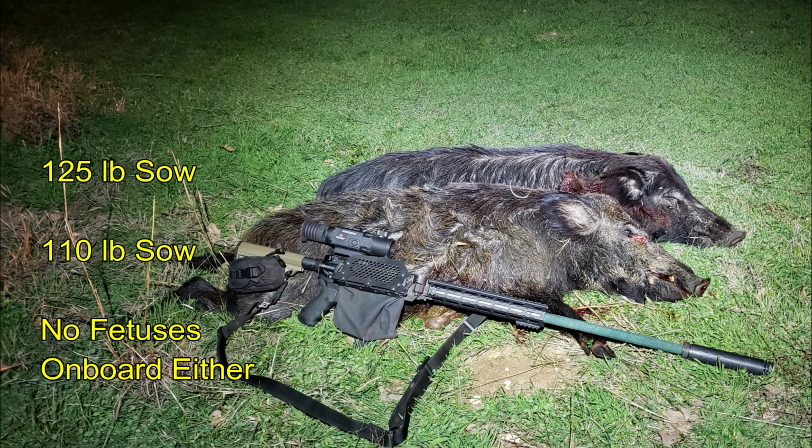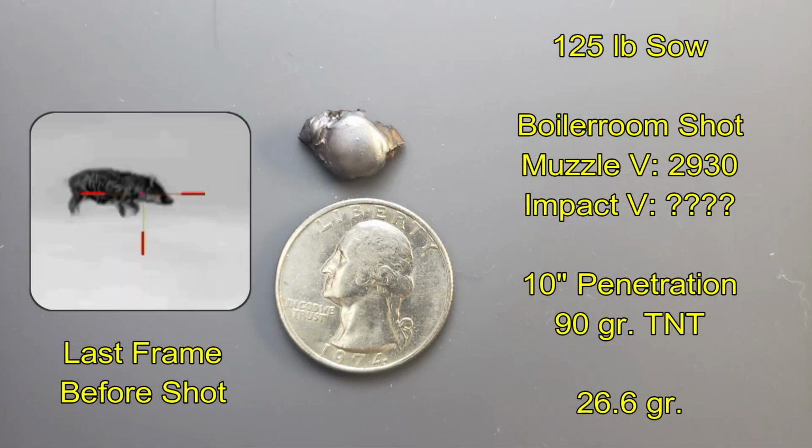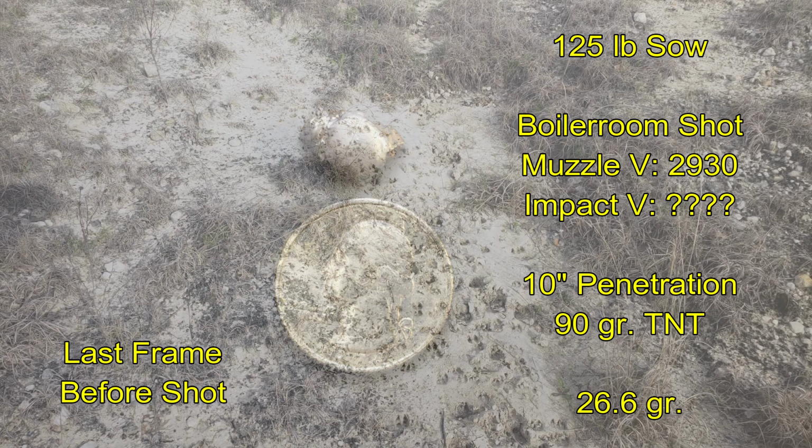The first sow came in at 125 pounds, the 3rd sow at 110 pounds, and neither was pregnant. I did do a bullet recovery on the first sow on the opening shot. The bullet went through both shoulders, ended up under the skin on the opposite side. The recovered bullet was only 26.6 grains.